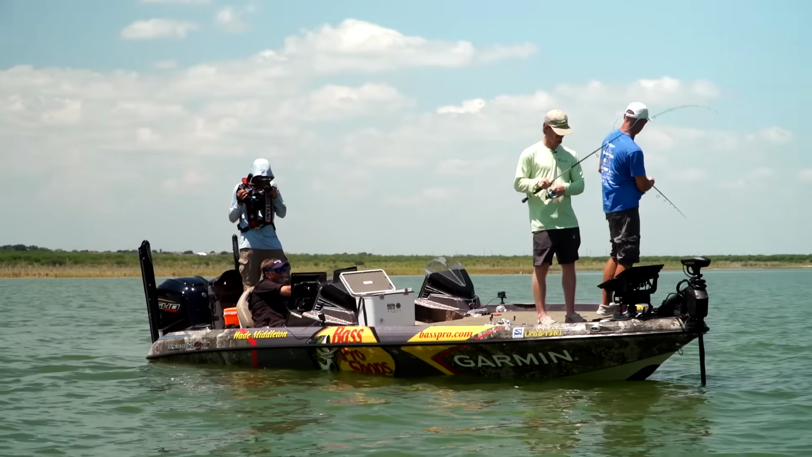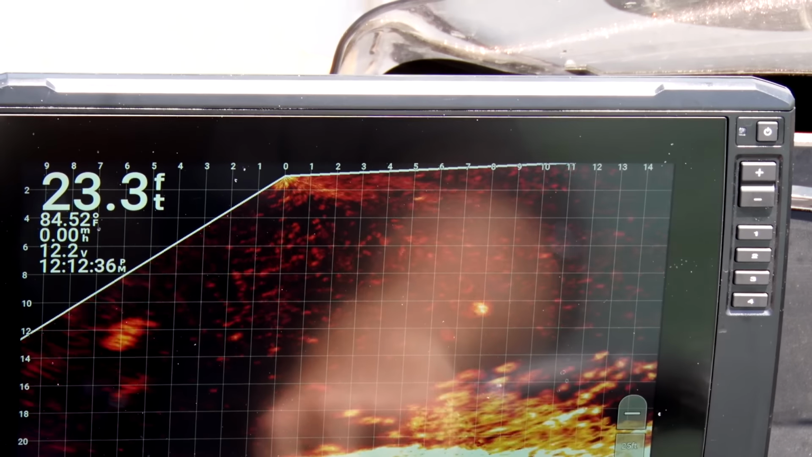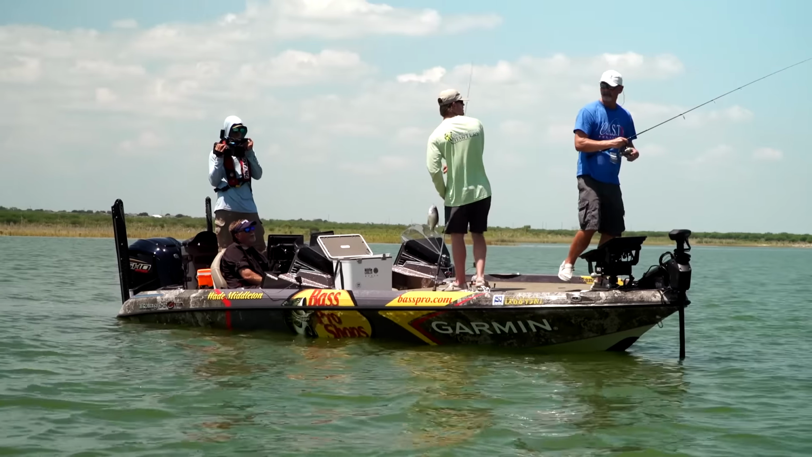Good fish, coming up. Nice one. Oh, that's a good one. There's a gar after it, or something, or a bass. Yeah, bass probably. Yeah, there's a bass. You could tell that was a much bigger one.